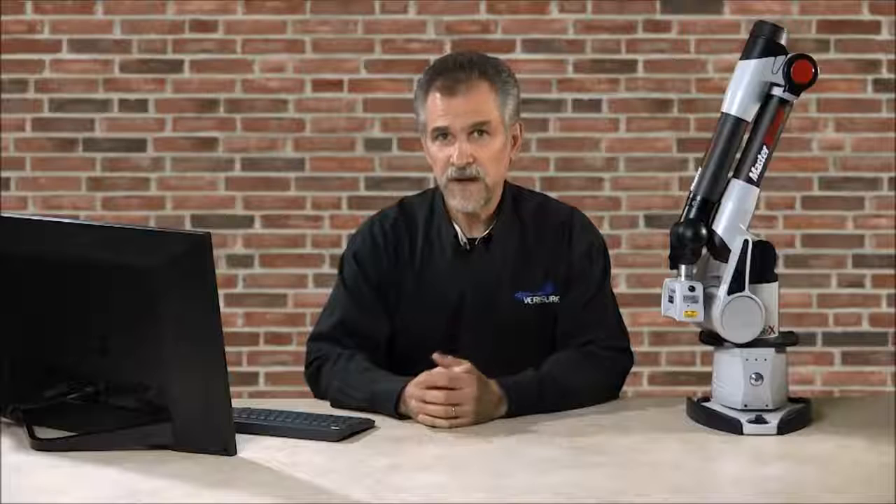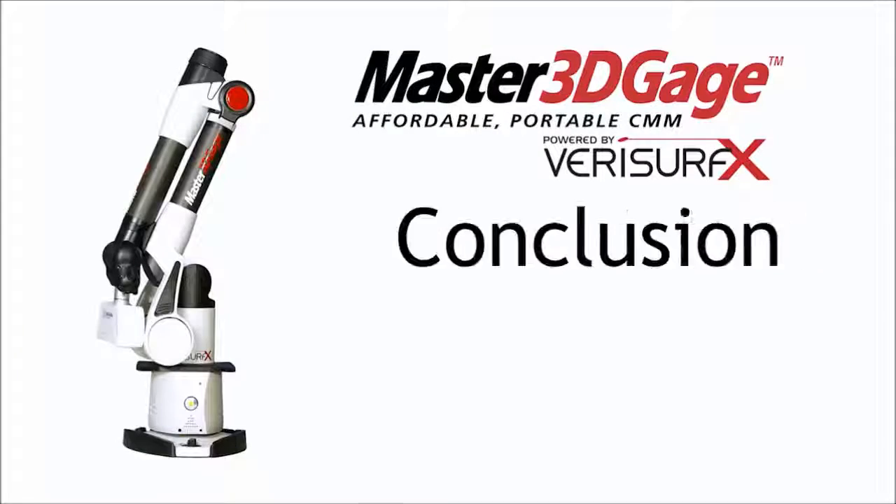We've now seen how to use VeriSurf with the Master3DGage scanner to reverse engineer parts using both probe and scan data. We've also seen how to use VeriSurf Analysis to verify the accuracy of the model. You've just seen how the VeriSurf Scan, Analyze, Report workflow helps automate the inspection of surface profile, and how VeriSurf's real-time surface inspection tools provide immediate feedback on tolerance condition. You've also seen how to reverse engineer both prismatic and freeform parts using the Master3DGage scanner, and you've seen how to verify the results.